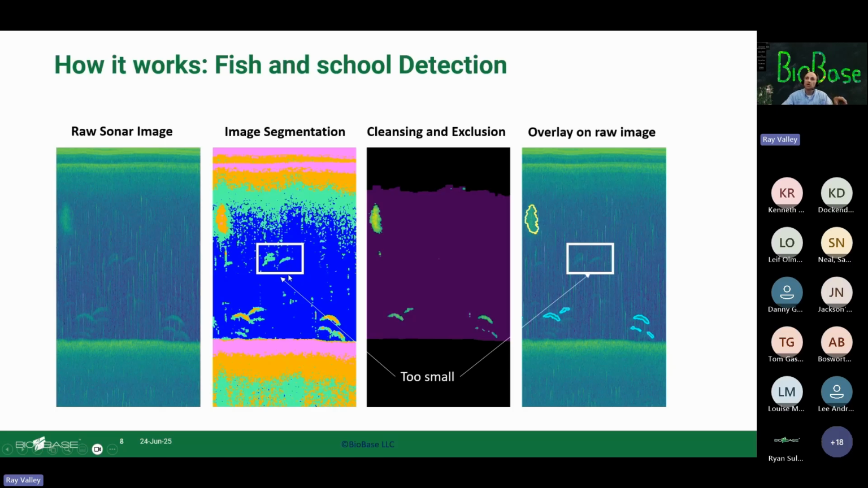We aren't totally sure. But then you also think about these systems ping at 20 data points per second. So if you're going at a decent enough speed, and these fish are moving around, right? And also think about, you're taking a sample. You're not taking a census. You're taking a sample.